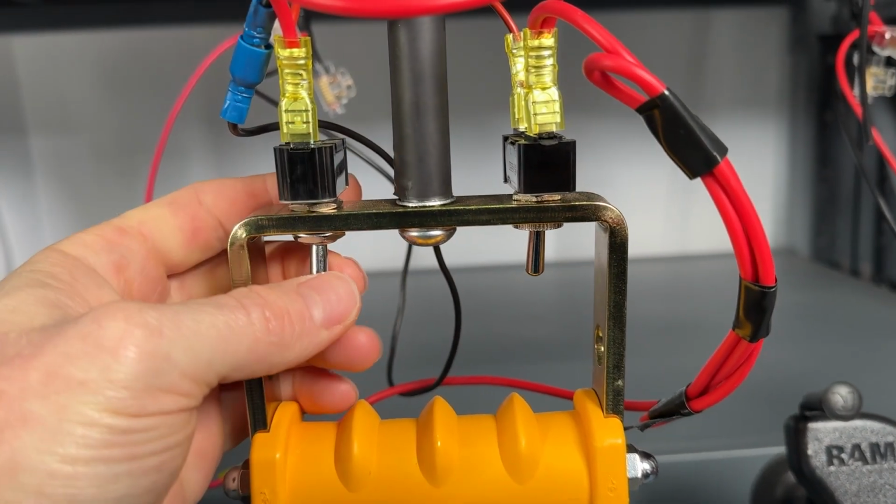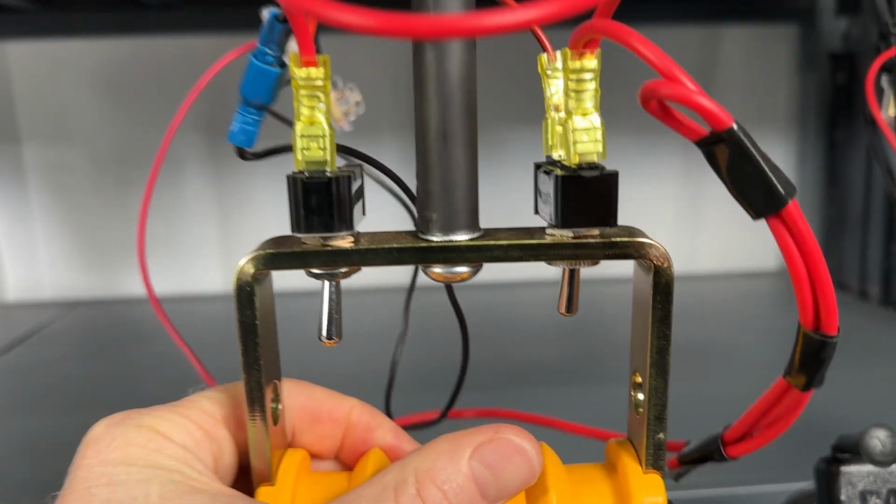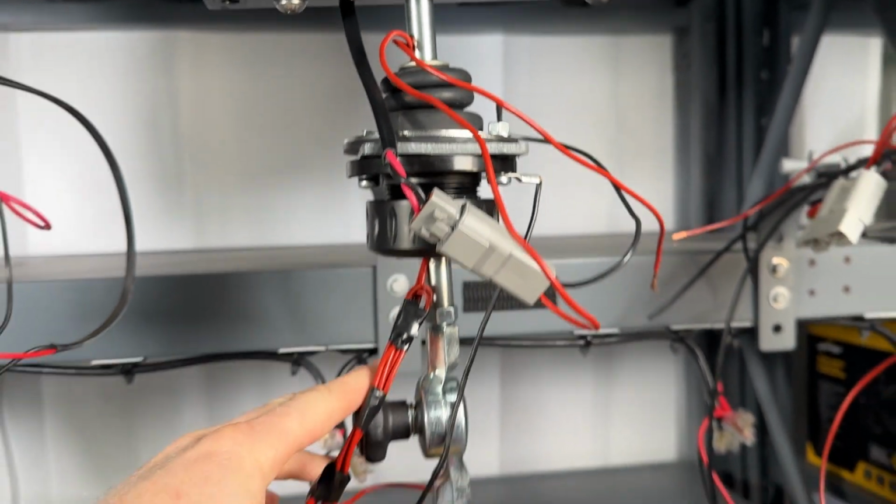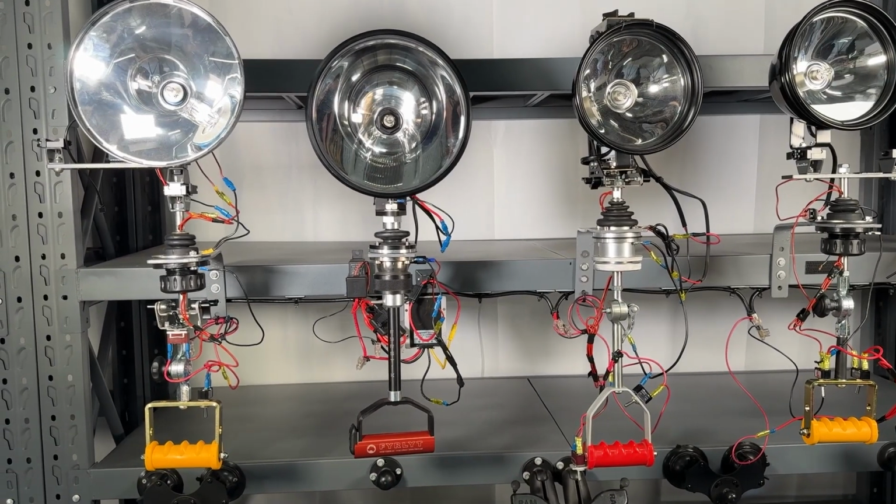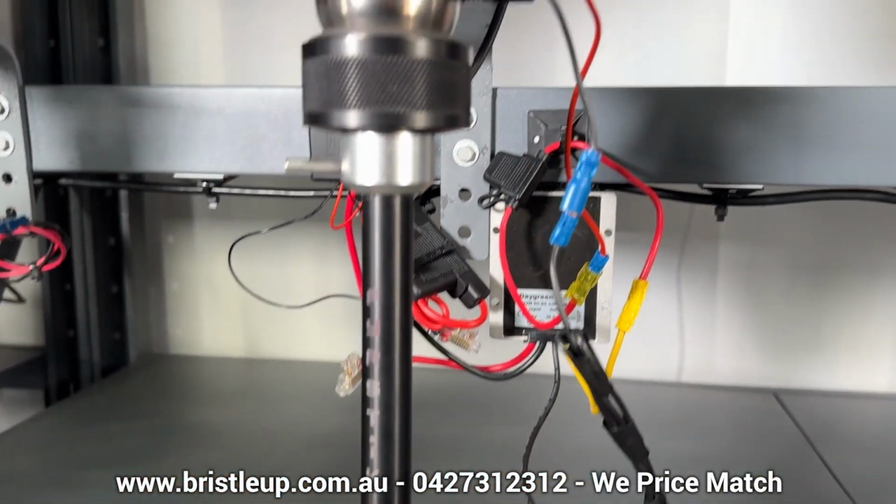There's multiple holes in the handle itself, which allows you to add more than one switch so you can control the power to your light and your thermal separately. Overall, a fantastic handle. The Firelight handles are the only ready-to-go fully wireless system on the market that, once set